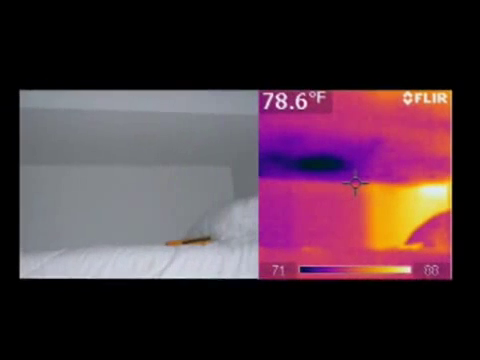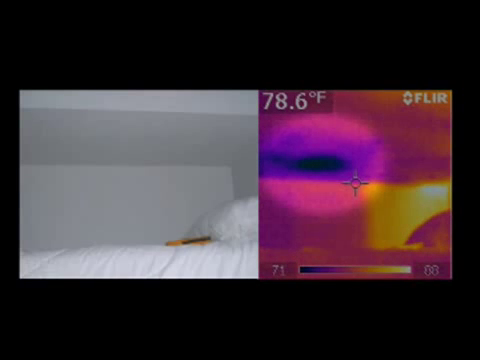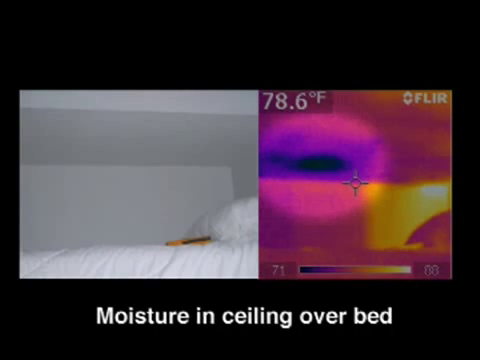As you can see from these photographs, there's a significant variety of things that thermal imaging may discover that in the normal home inspection with just the naked eye would be practically impossible, and many times it is impossible to see these things. See, in the next photograph, here's a ceiling area that's over a bunk bed, and you can see by the pillow and the mattresses there, right over it there was a significant amount of moisture coming in from a roof leak, and it was not visible.